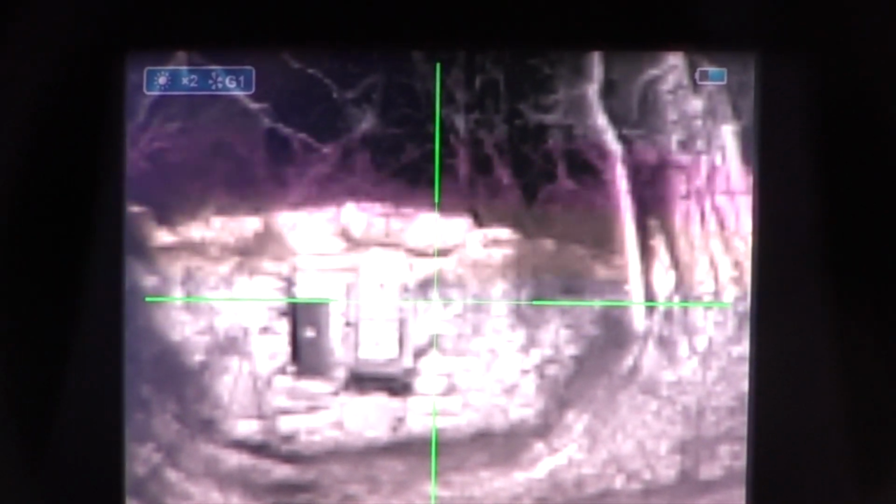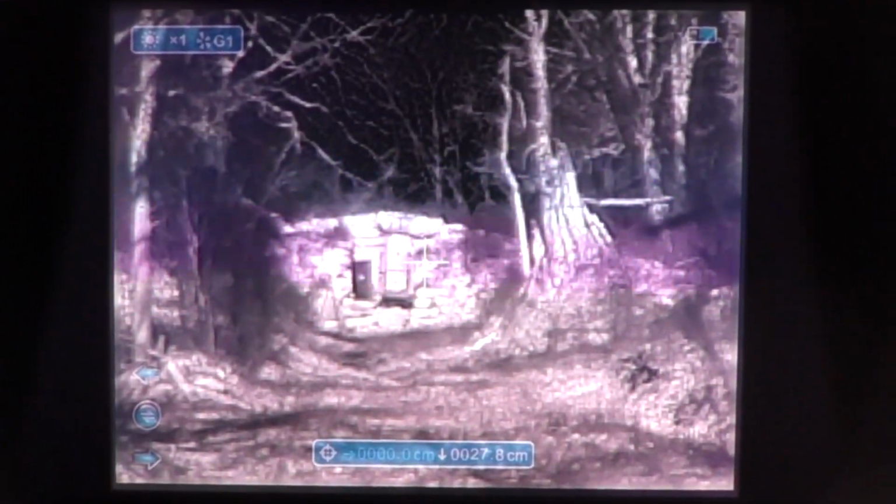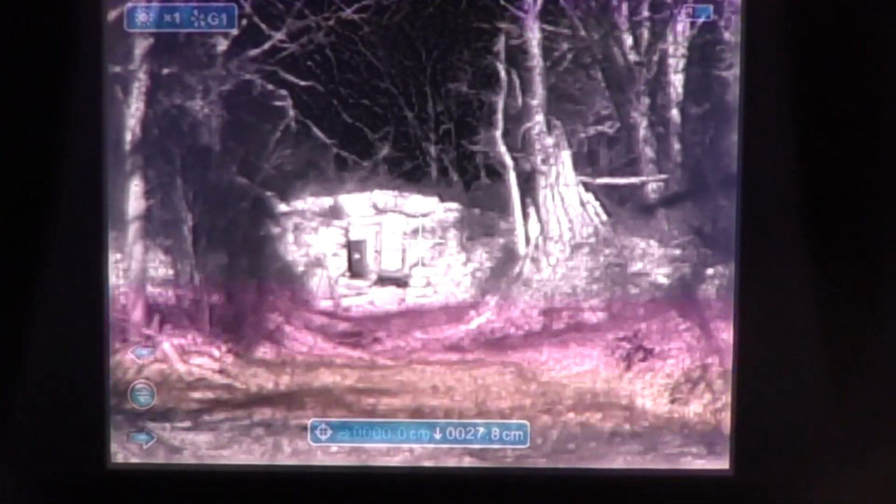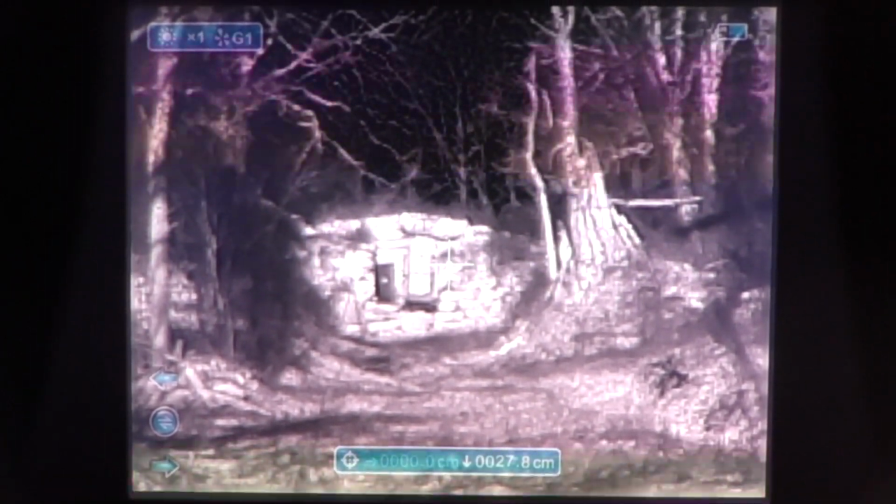Alright, we are going to go into the final, or try for the final adjustment of 0. I now need to come to the left 2 values and up 2 values. So left 2 and up 2. Lock that in, and 1 final shot for confirmation.